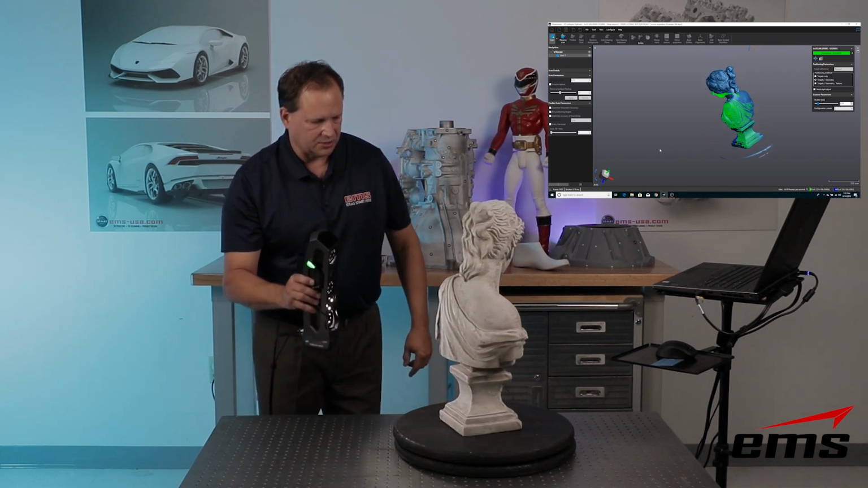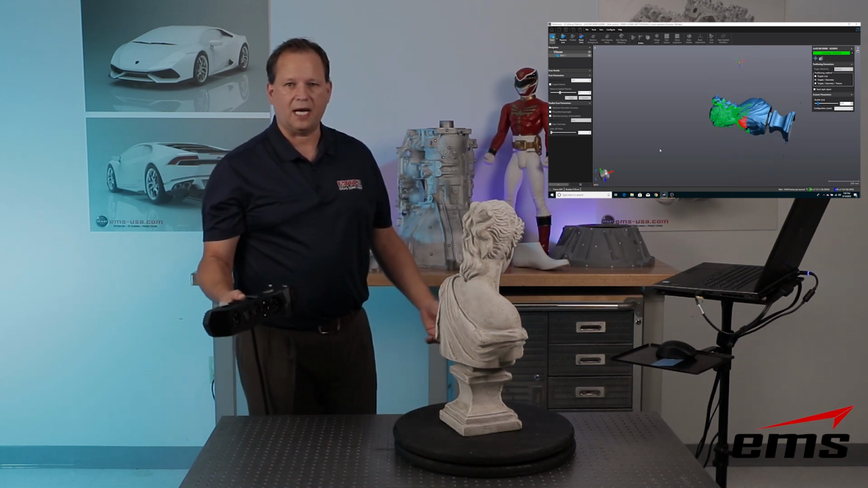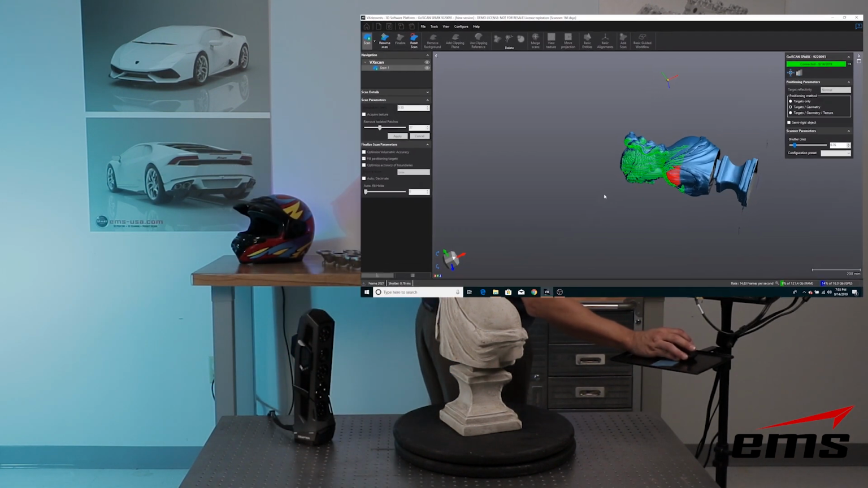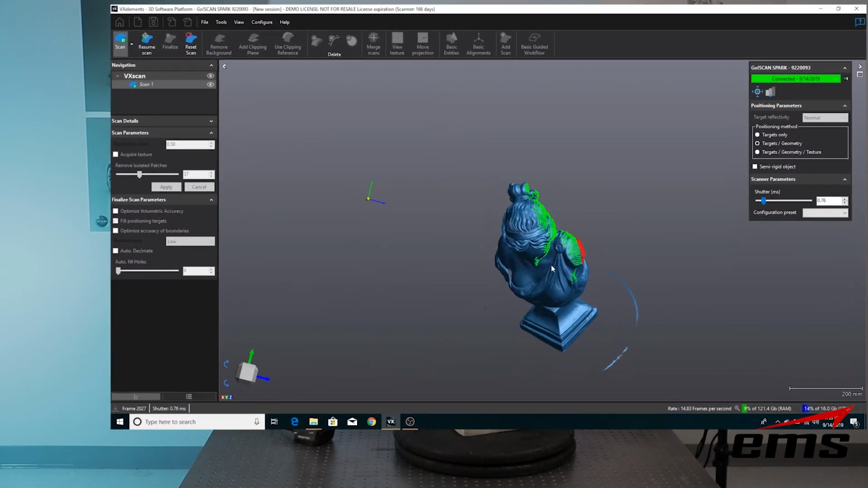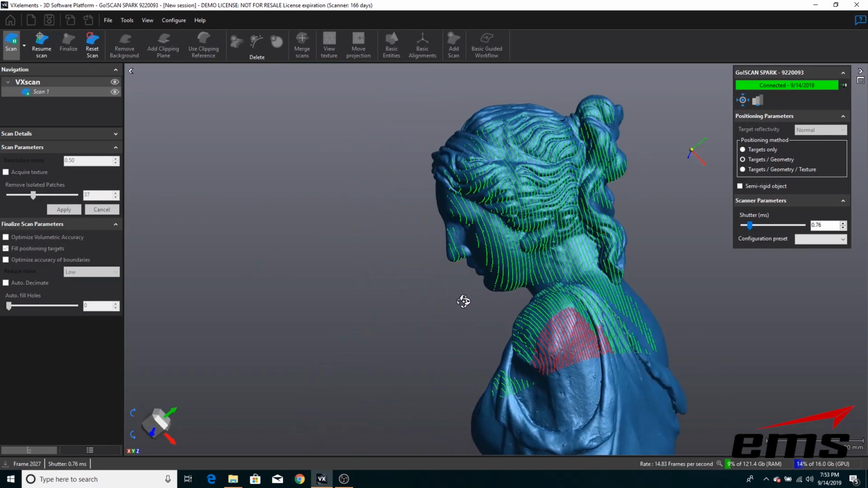If you go over the same areas over and over, it's not going to hurt. And then at any time, I can stop scanning and take a look at it. So if I come over here and take a look at the screen, I can zoom in and look at it and see if I have everything.